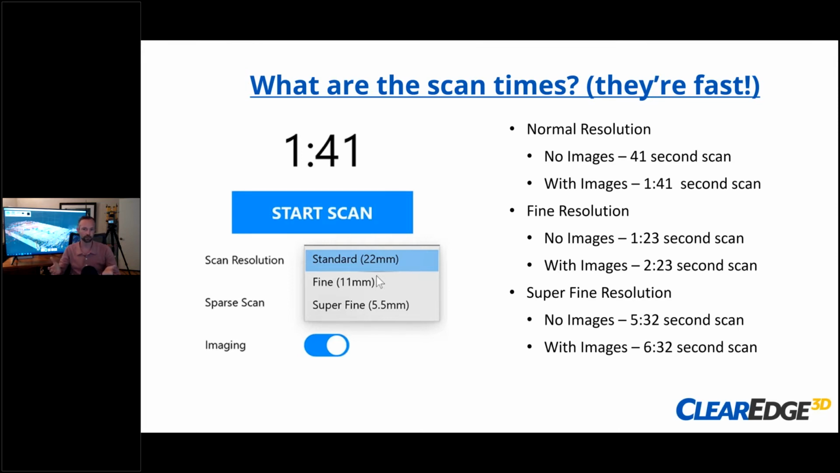But even fine with no images is 1 minute and 23 seconds. With images, it's an extra minute. So it's still fast. Super high res is 5 minutes. I think that's one of those things where we were out on this data center, we didn't even need it. But if there was something super, super, super small that you were trying to capture, maybe you would use that, if it was 100 feet away or 150 feet away, I don't know. But anyways, it's still a fast scanner.